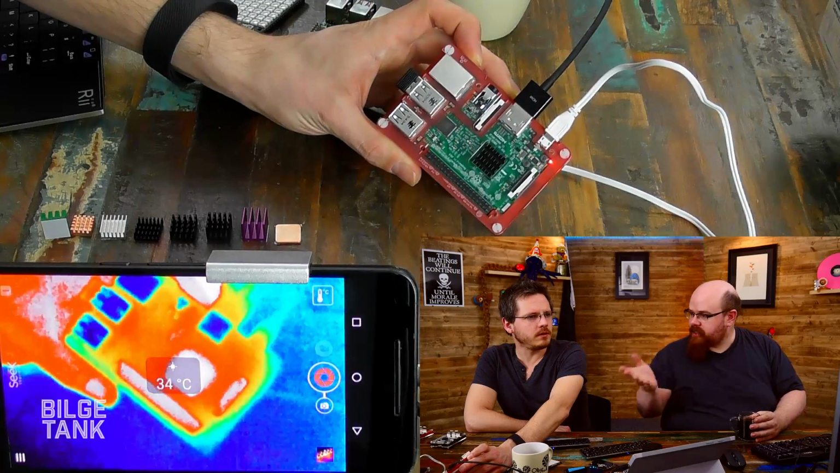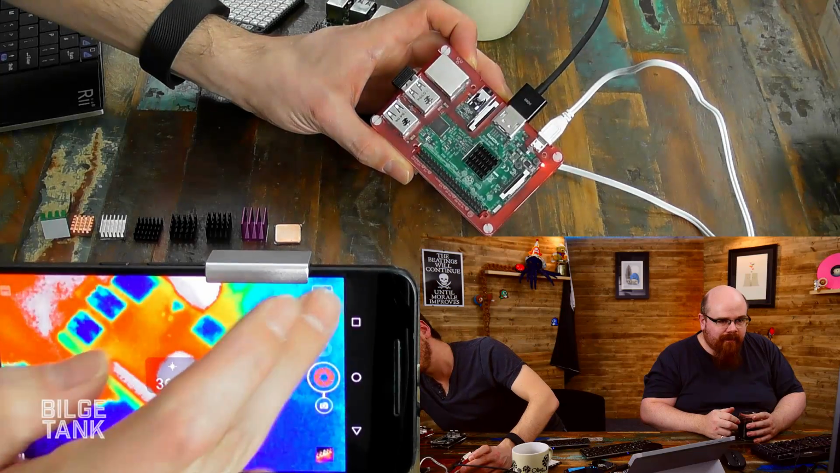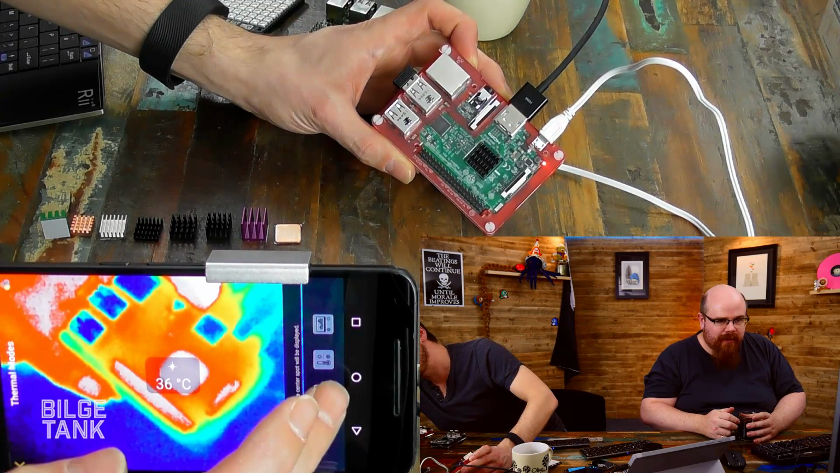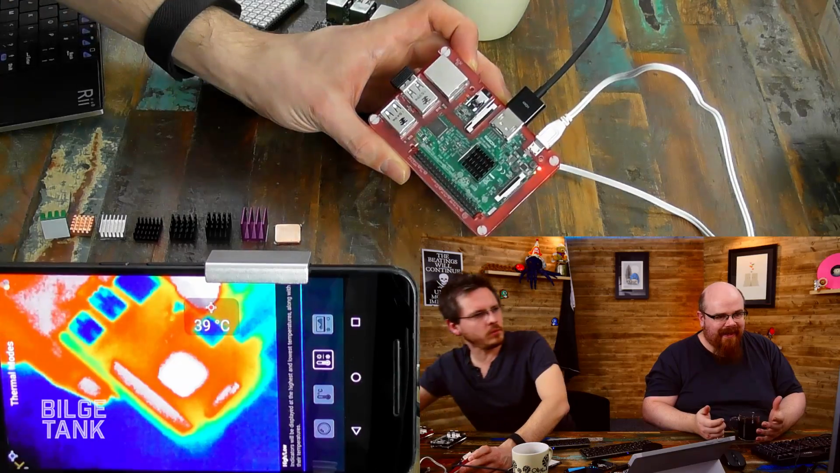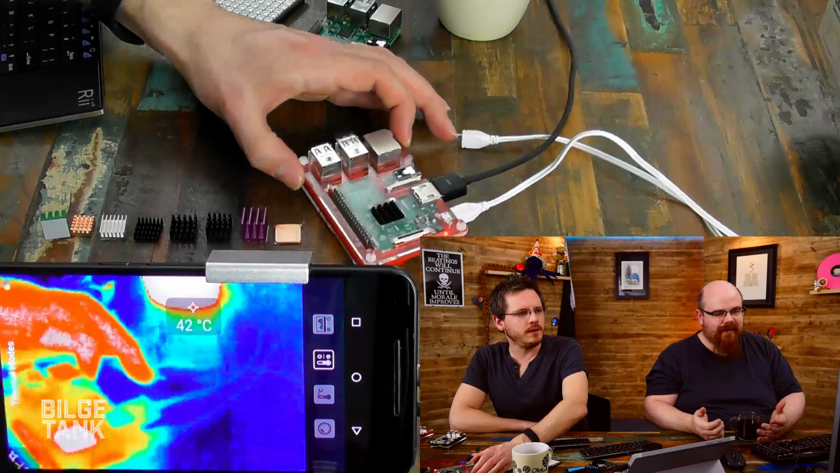Yeah. No, we can change it so it shows the max. If you want. How do I do that? Okay, you see the temperature bar top right? Yep, click that. And the next one up, that one. Brilliant. There you go. That's probably more useful for us, isn't it? Hey, that's more like it. So this will now track the hottest point in view.